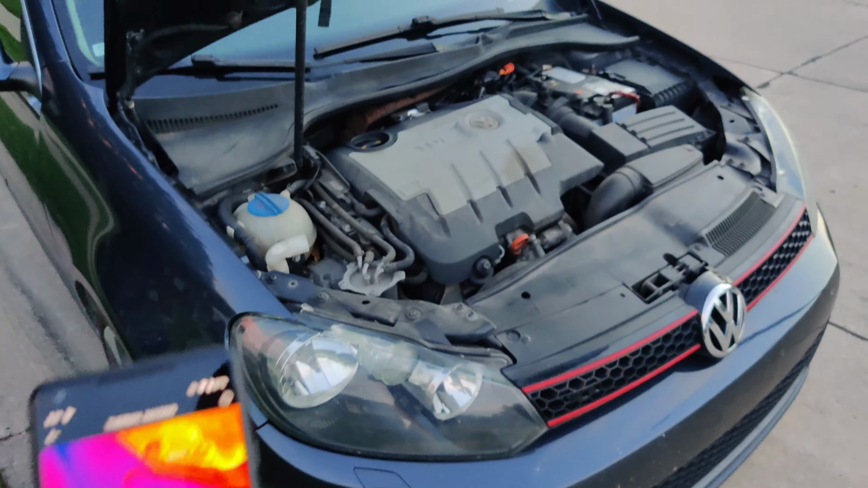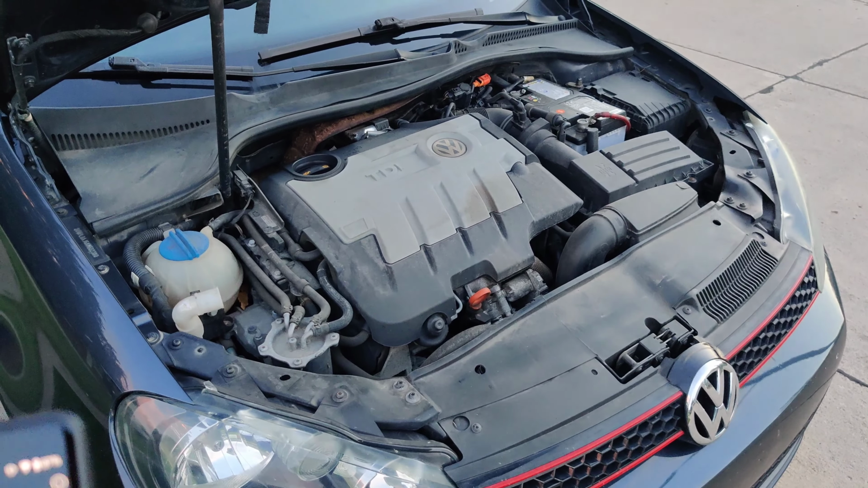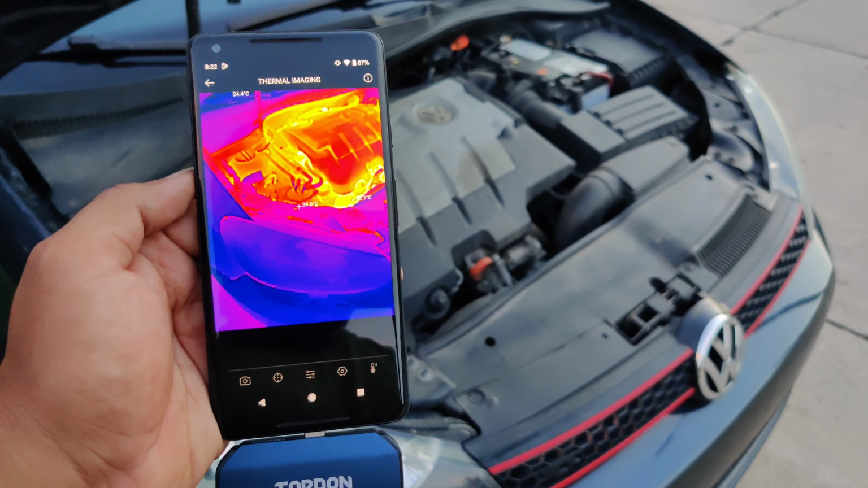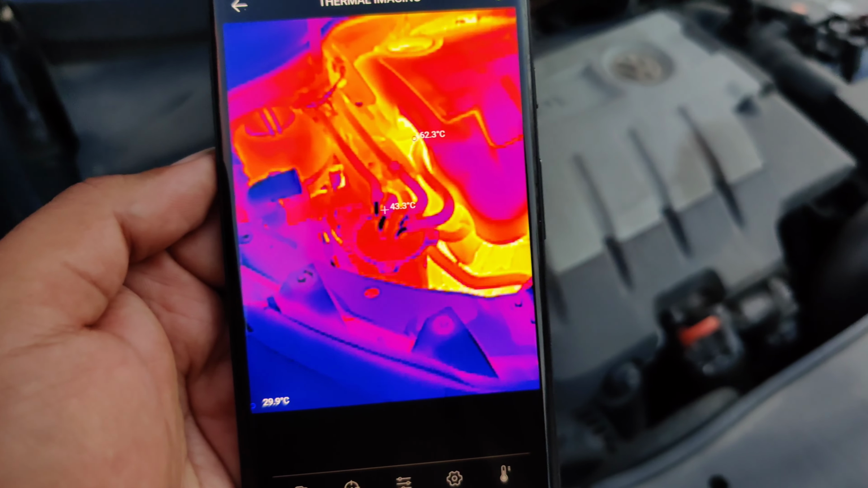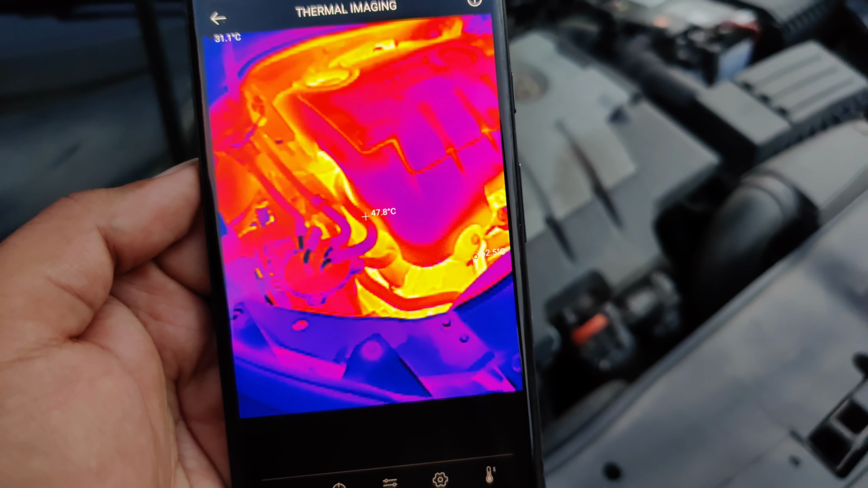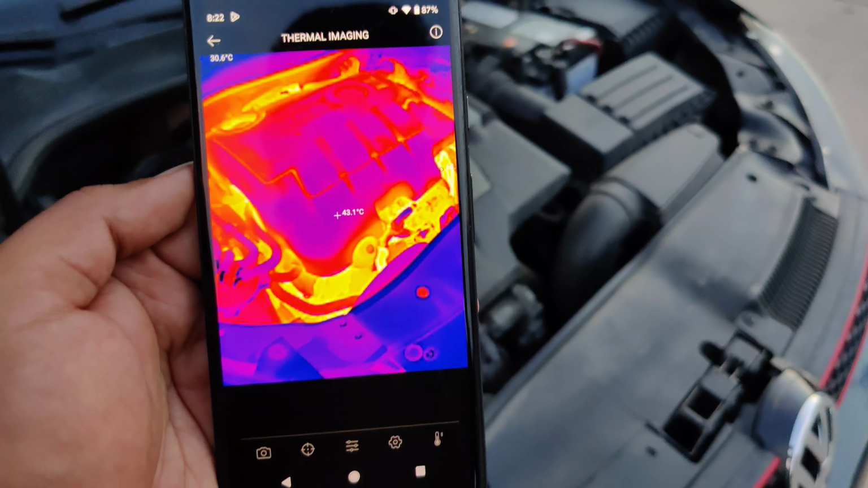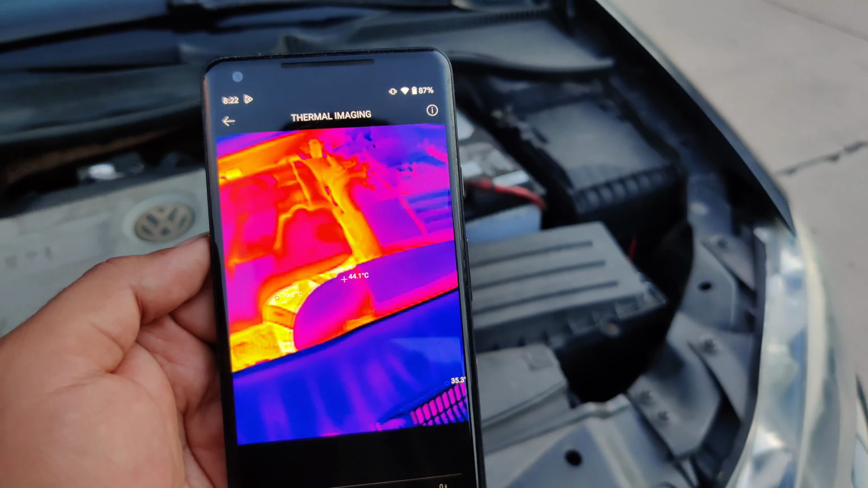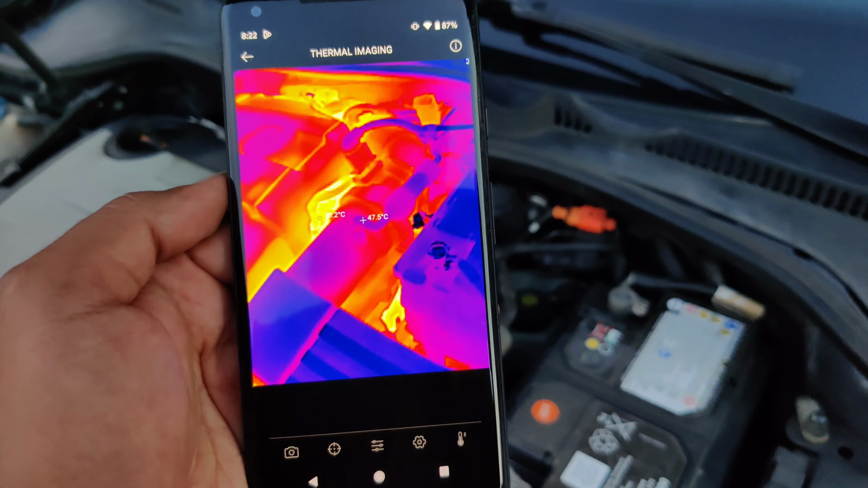This is a Volkswagen 2.0 turbo diesel. The car's been sitting parked. It's been turned off for approximately an hour. So as we go, we get our center crosshair reading, and then we also get dynamic readings across the screen as we move around. So we can still see that the engine is still putting out a significant amount of heat.